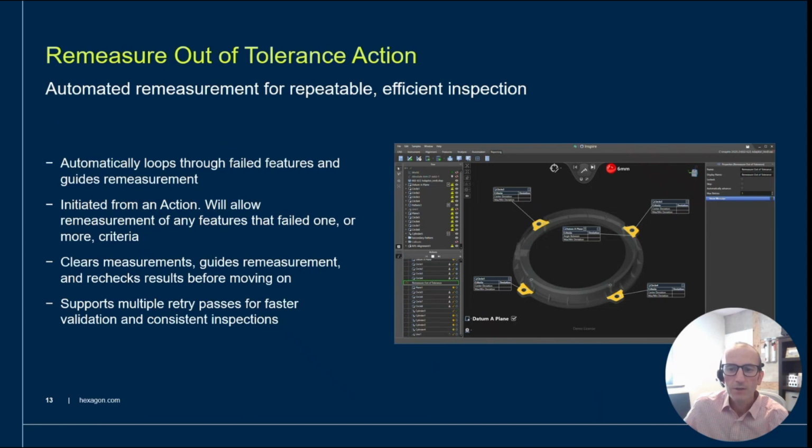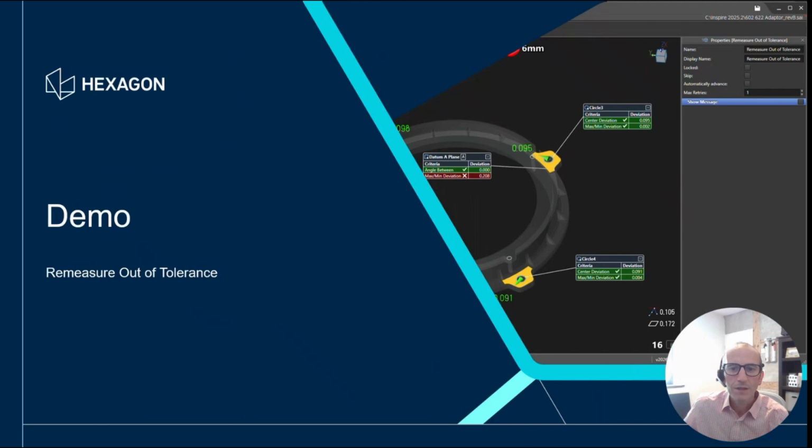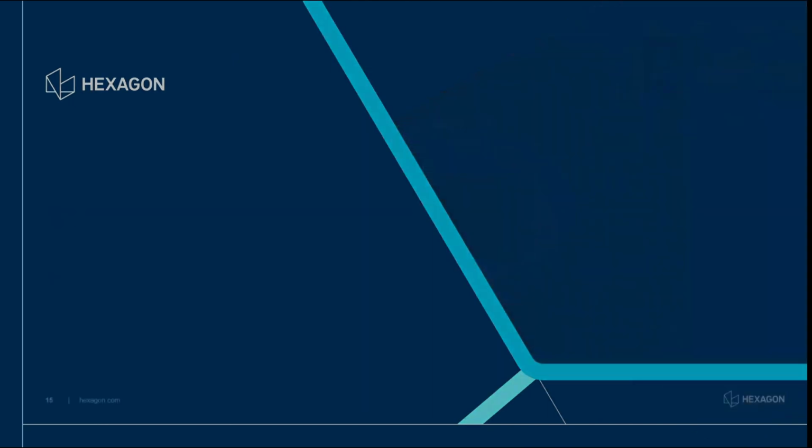It will clear the measurements from each feature and guide the operator through remeasuring them. We've also given you control over how many retry passes are allowed, giving you full control over your inspection process and a real time saver for consistent inspections. So let's take a look at that remeasure out of tolerance workflow in action.